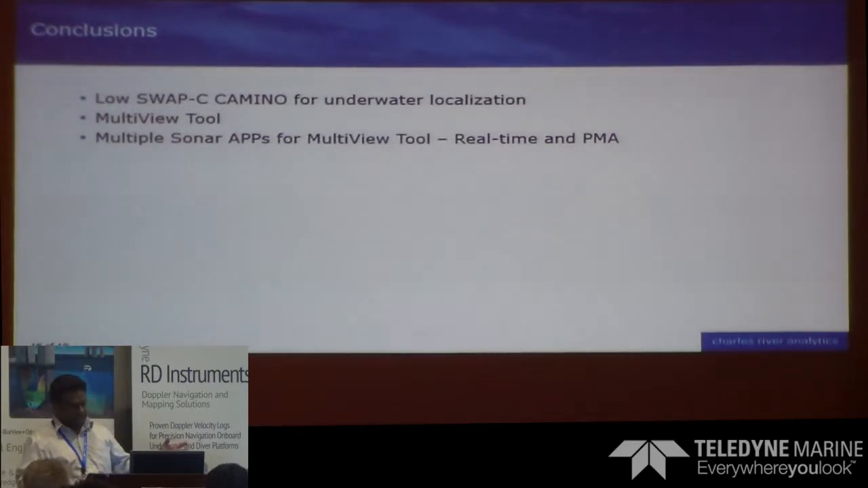We are really excited about the P900 because it gives you the point cloud, three-dimensional capabilities, and right now while I'm here, my team is collecting some data with the P900, developing and testing algorithms.